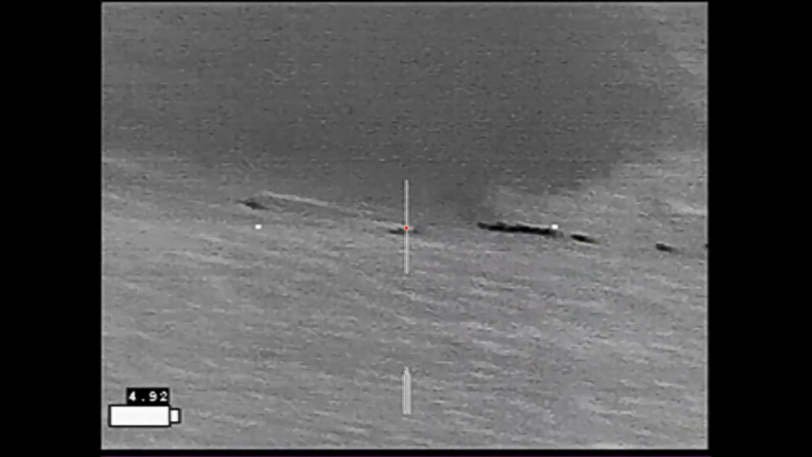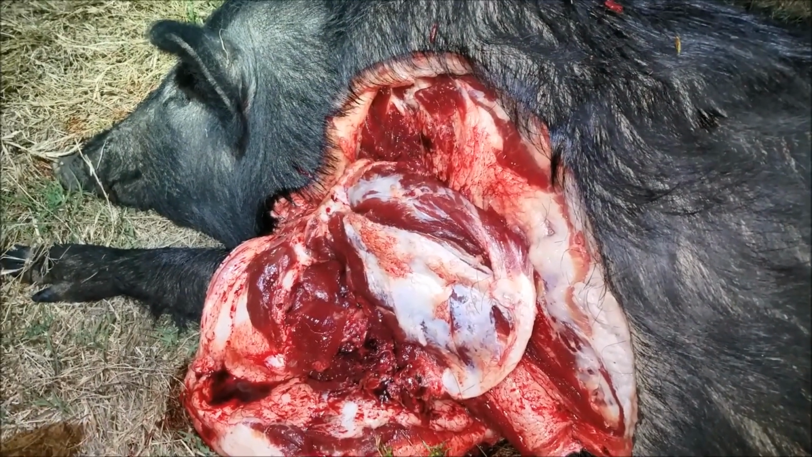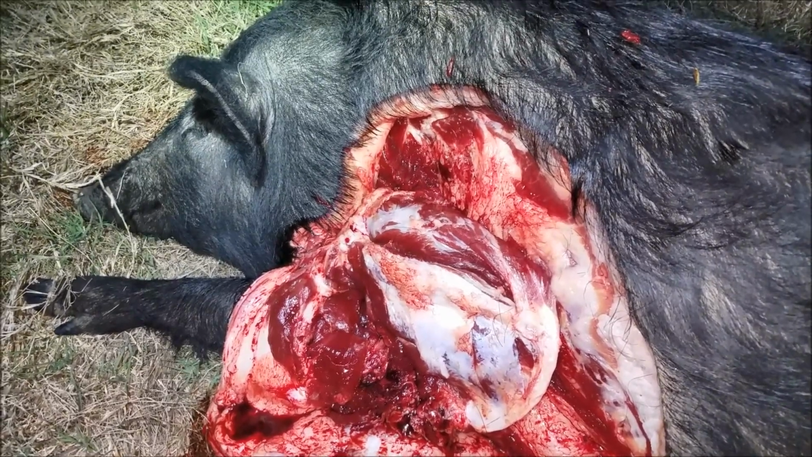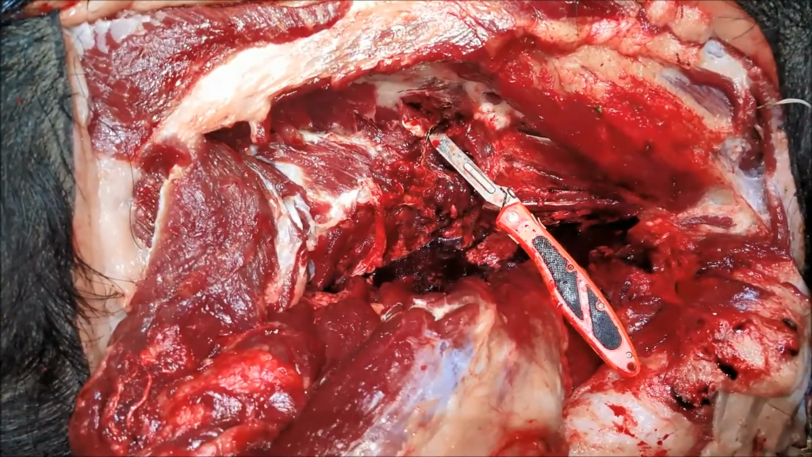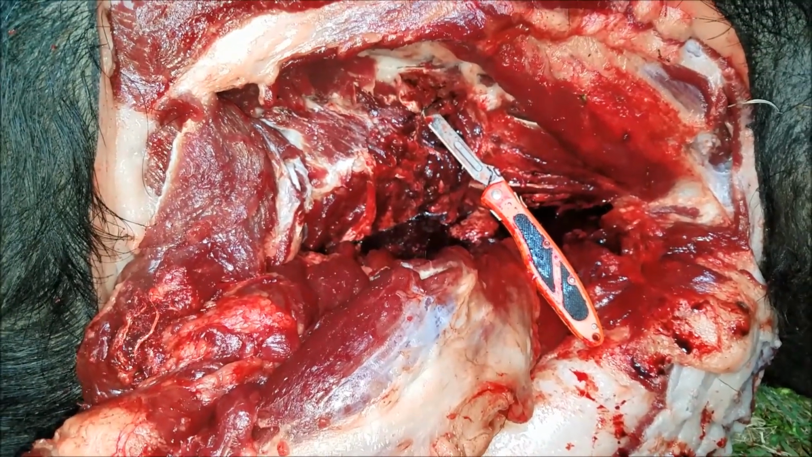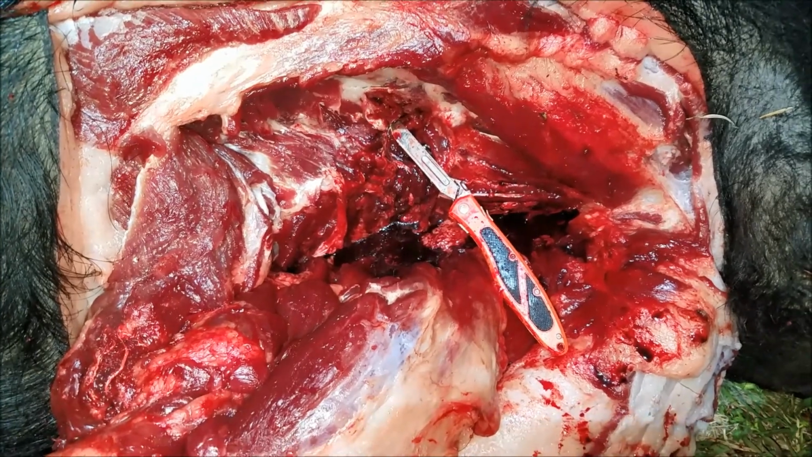The first hog was a nice, clean, 225-pound pregnant sow. Alright, the bullet entered the left side, passed underneath the scapula, went through a couple ribs, hitting the vertebral column, penetrating the vertebral column, coming out the other side where the knife is, and then the bullet is probably buried somewhere inside of the scapular muscle meat, but I could not recover it.